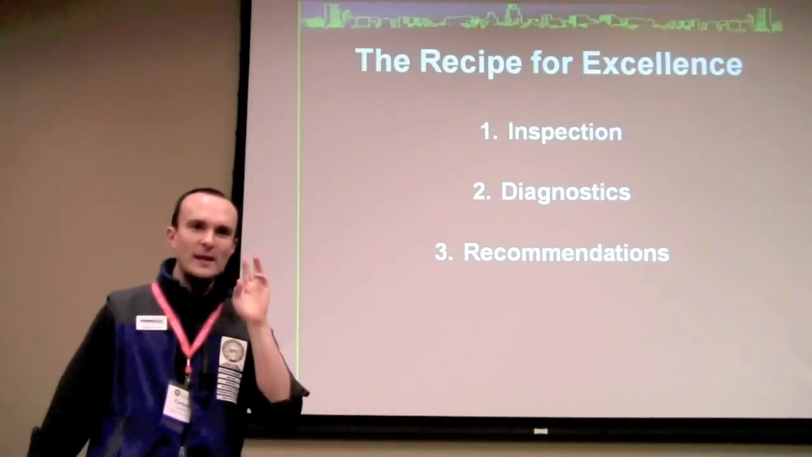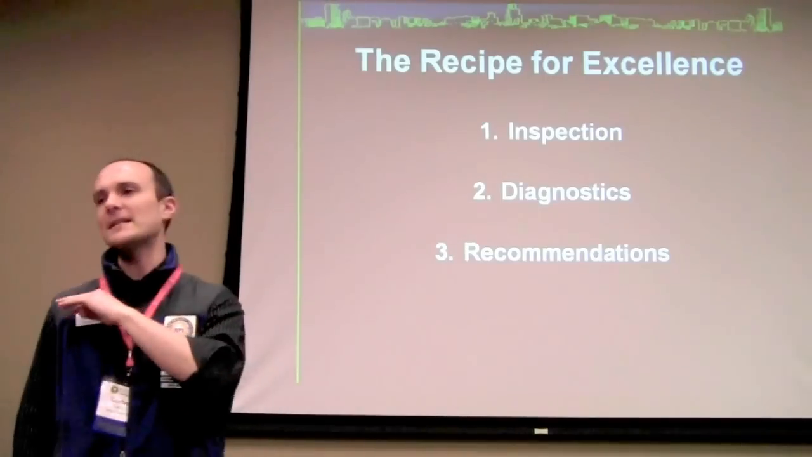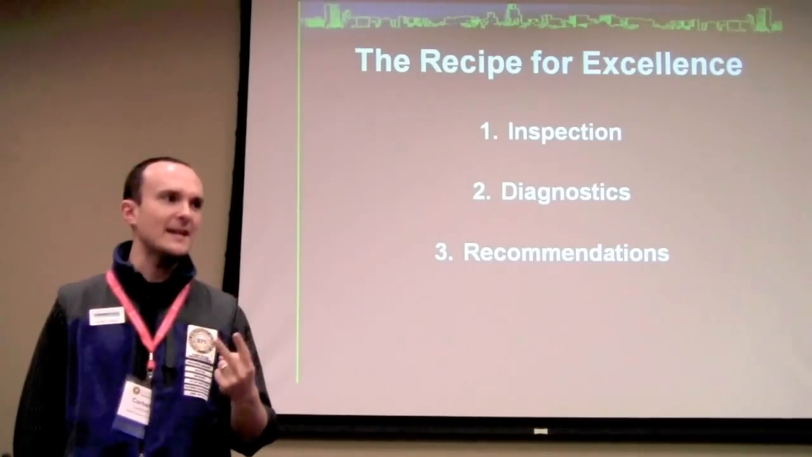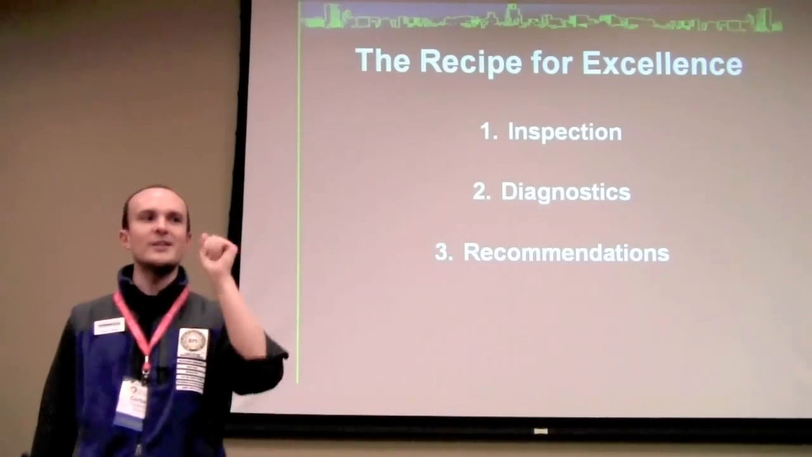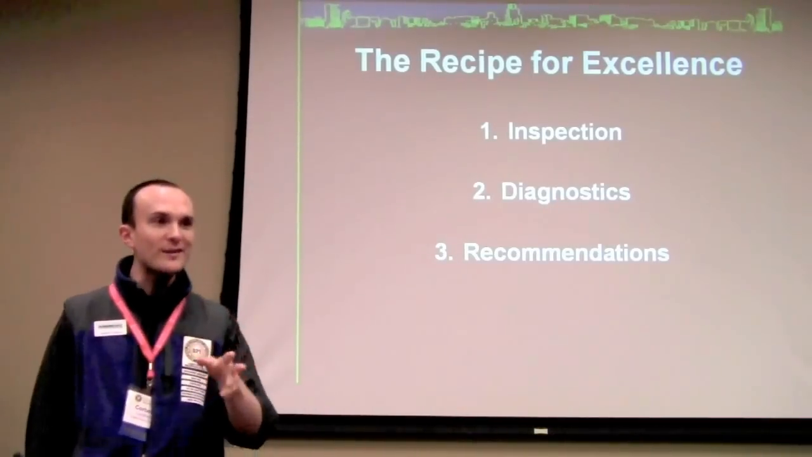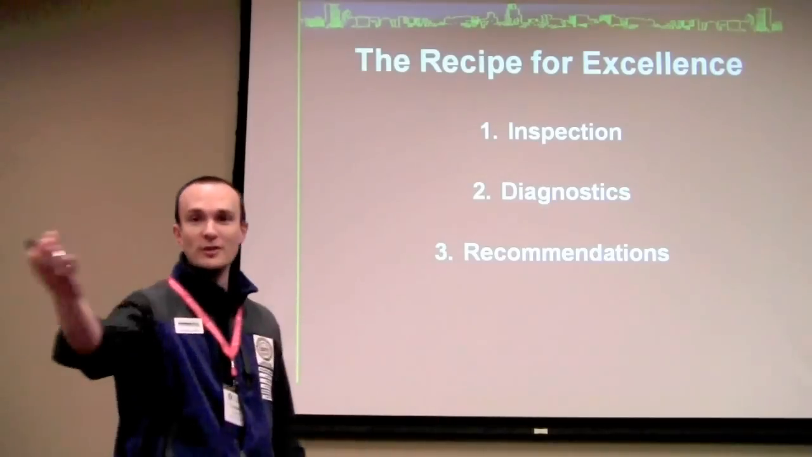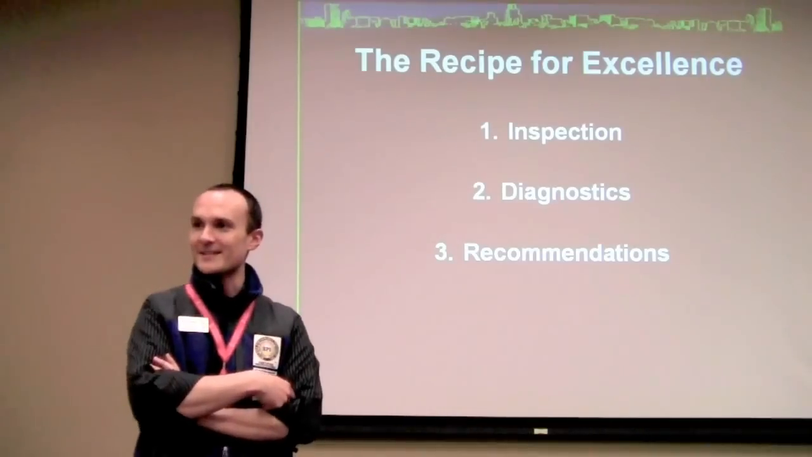So, just real quick, the three main steps to any meaningful analysis of basically anything in life, right, is first inspection, second diagnostics, third recommendations. Don't start making recommendations until you have run the diagnostics. As Joe Stiebrick says, you don't get the dough unless you do the show, right? So you don't just get to walk up to the house, which I'm sure a lot of you in this room can do, and just walk up and say, oh, I can tell you exactly what the problem with that house is.